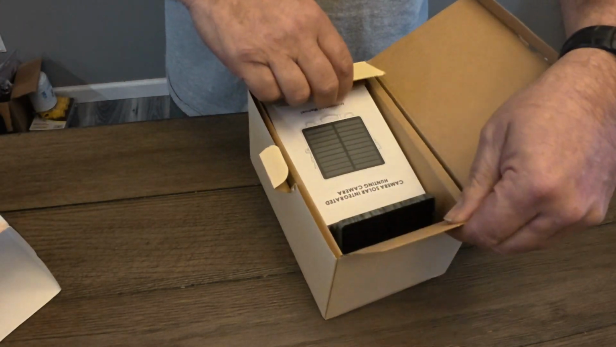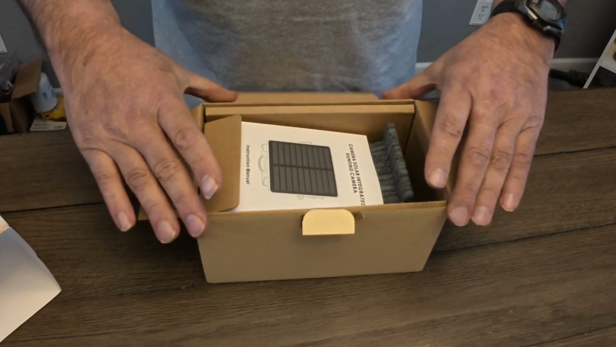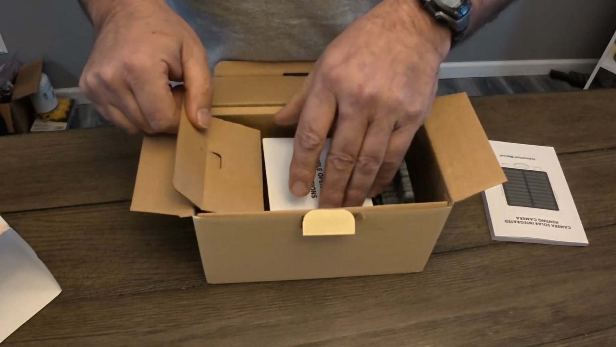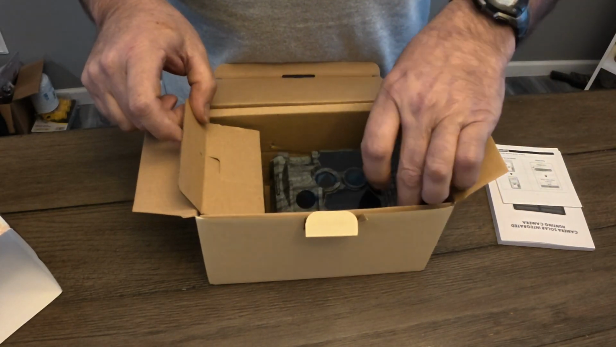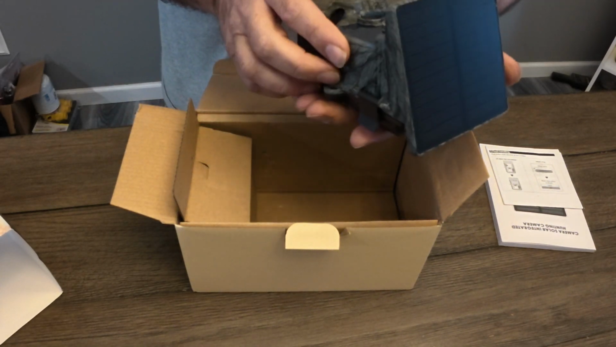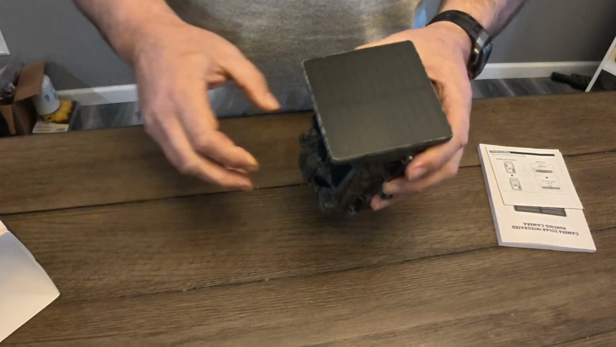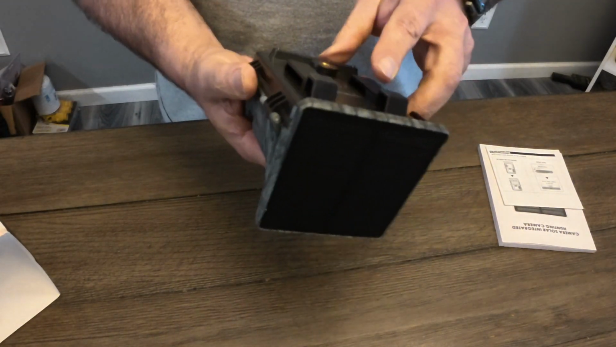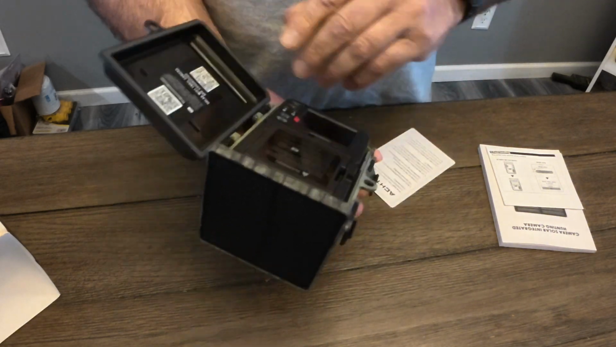You know, today everybody knows they make all kind of different cameras out there. This particular one's got solar panels built right into it. Okay, I got the directions there. I'm going to have to look things over and see exactly how this thing works. But this is what it looks like. The solar panel is built into the top. And let's open it up here and look at the inside of it.